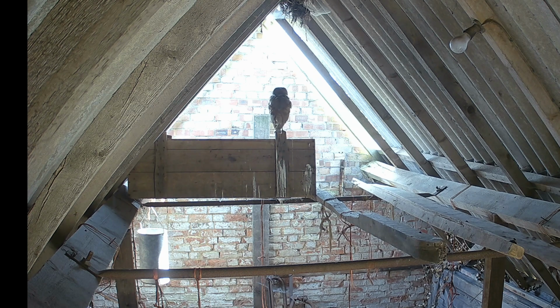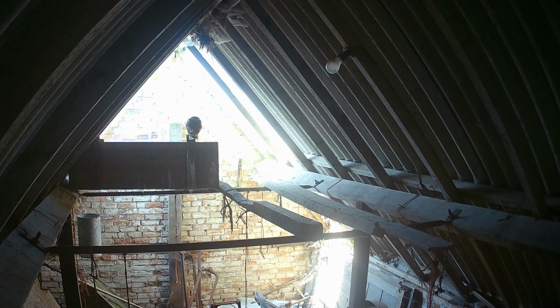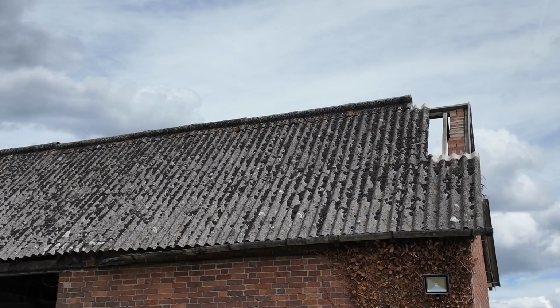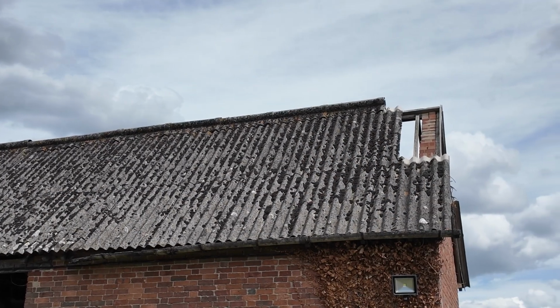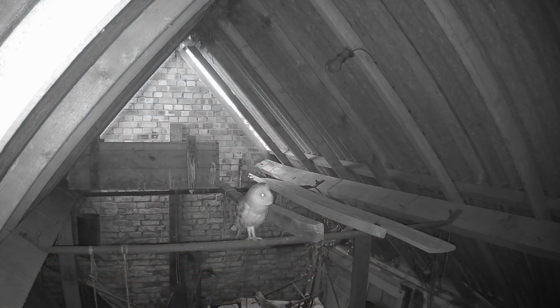And my concerns in respect to the light were certainly justified. We can see here that as the sun rose, the light became quite difficult for the camera to handle. Just prior to going on holiday and before setting the cameras up, I had witnessed the owl entering the barn from the storm-damaged roof.